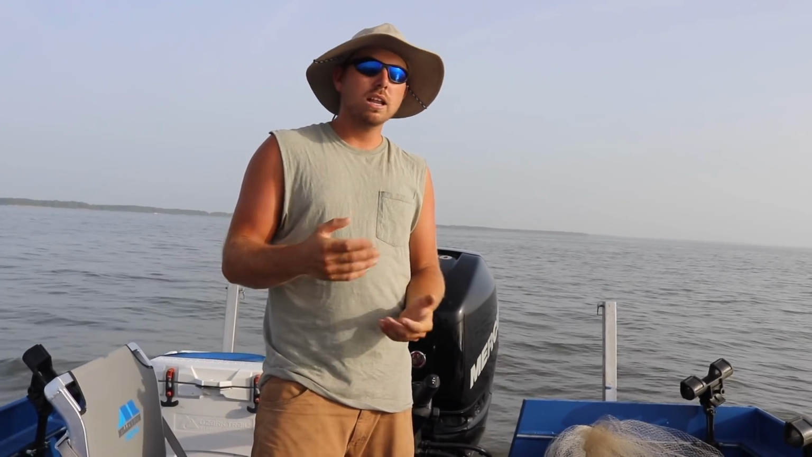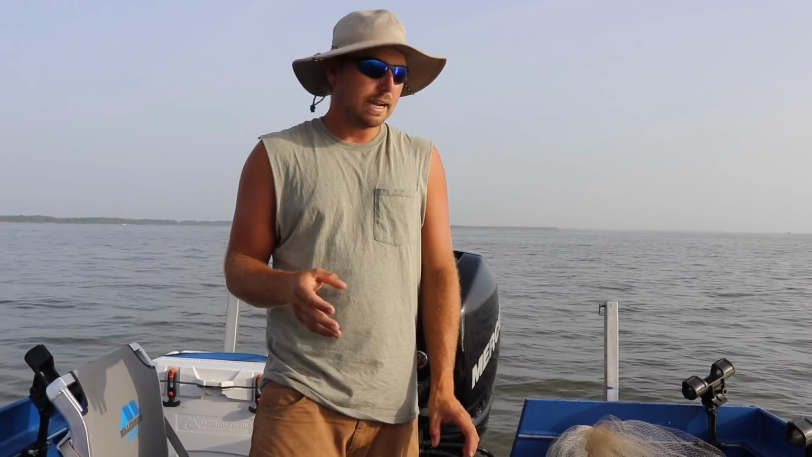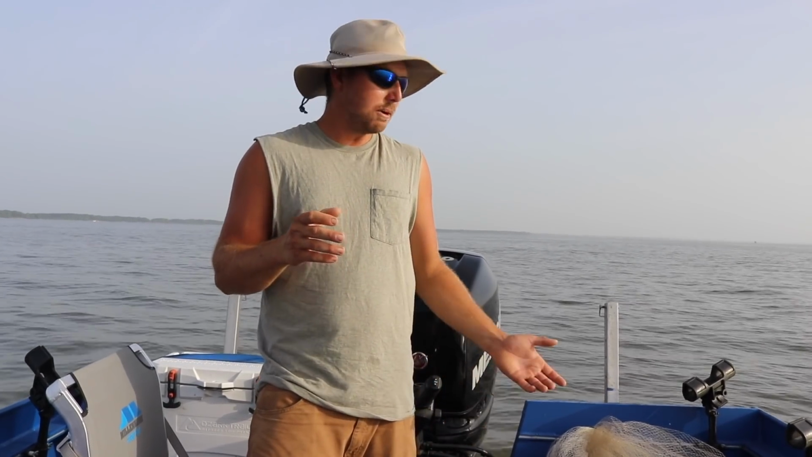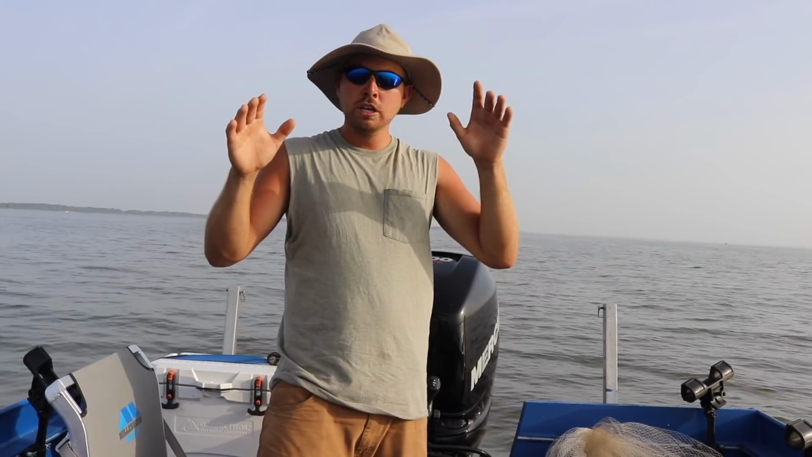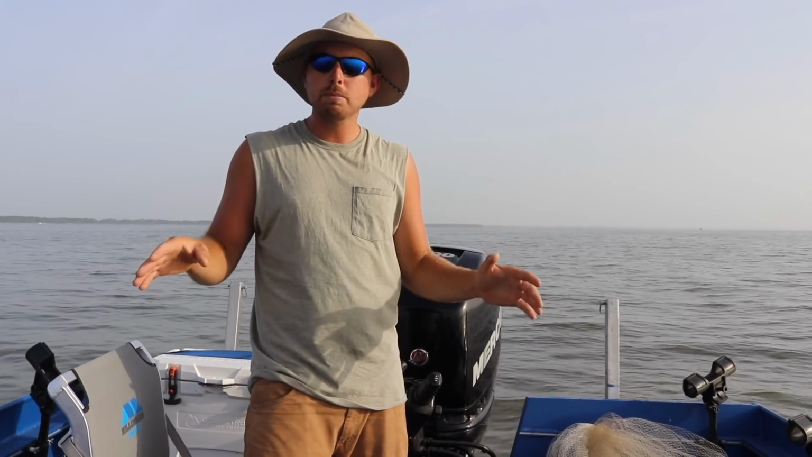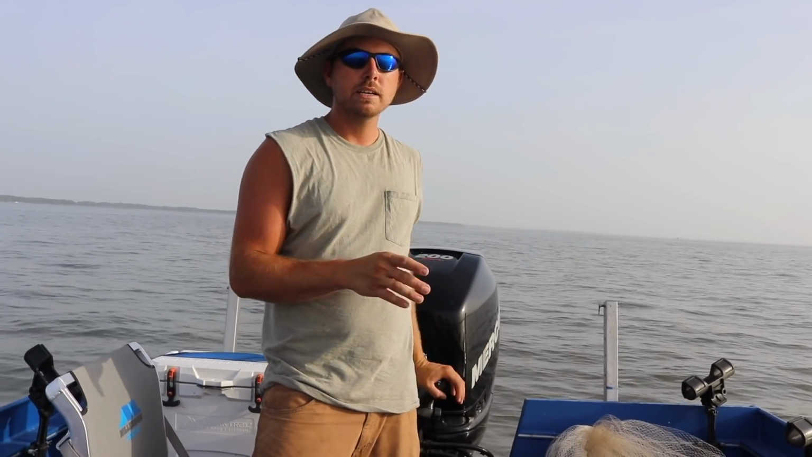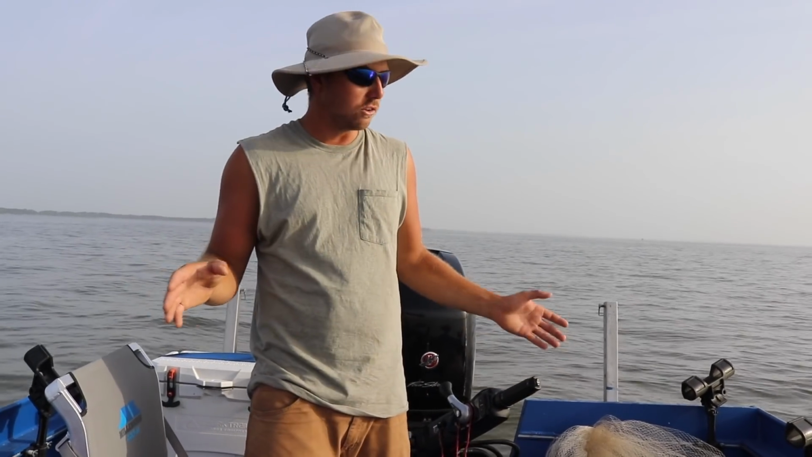Now, I know a lot of you guys may not have side scan. You can use your 2D. Right now we're going to be catching these shad in about 8-9 feet of water. You have to remember, with 2D sonar, your cone angle in 8-9 feet is going to be about as wide as your boat. So you're not going to be able to cover a very big spread with your transducer cone angle. That's why I use the side scan.